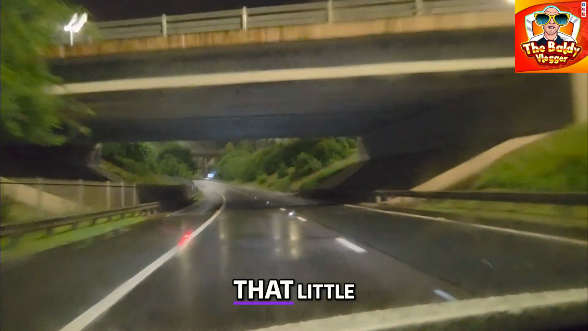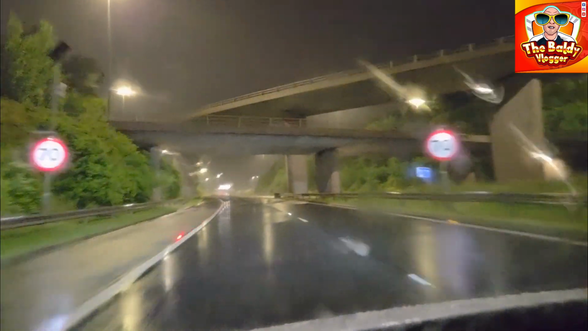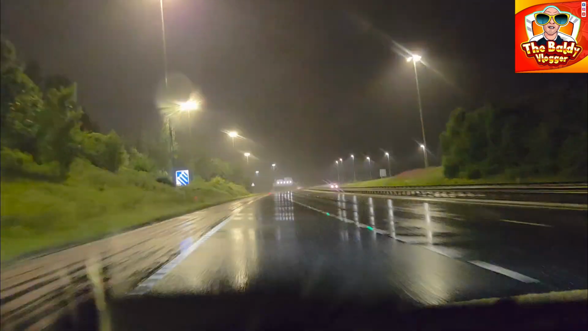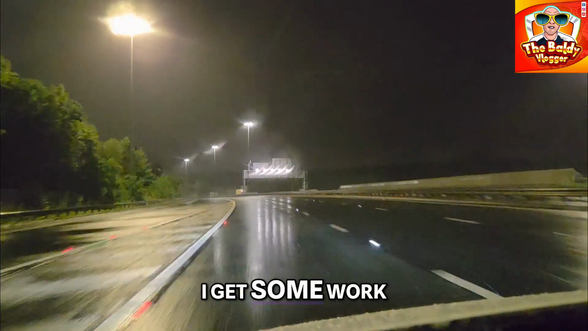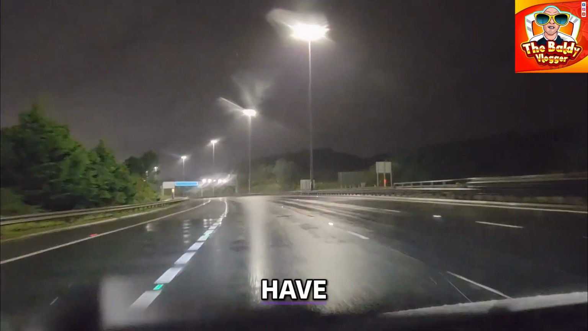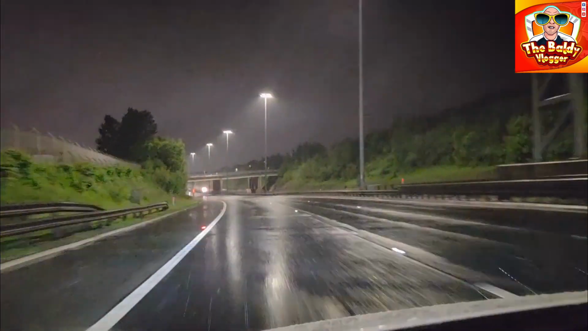Doesn't seem like it's behind me, trying to overtake me now. Weird. Anyway, doesn't matter. I'm going into the city centre area. Maybe I'll get some work. I'll have to cut it short because I'm obviously not allowed to film work, as I'm not actually working now, but if I start I'll just cut the video short. If not, I shall carry on to the city centre.